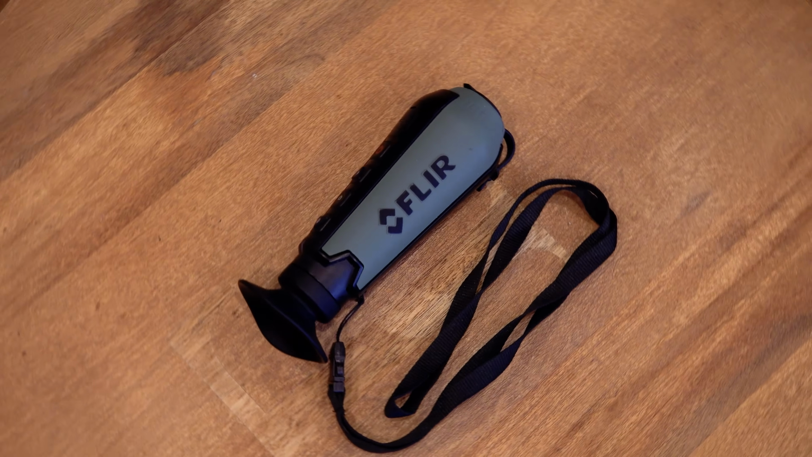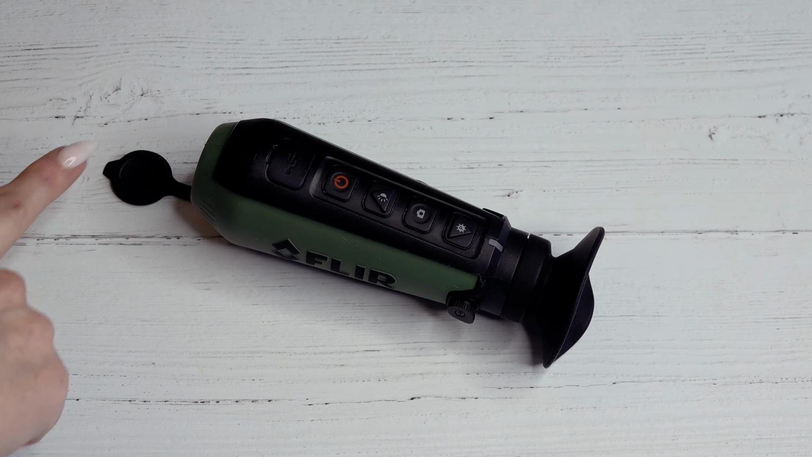Let's move over and take a look at the FLIR. The FLIR also comes with a rubber lens cap attached so you don't lose it. Here's your USB connection for data download and charging.